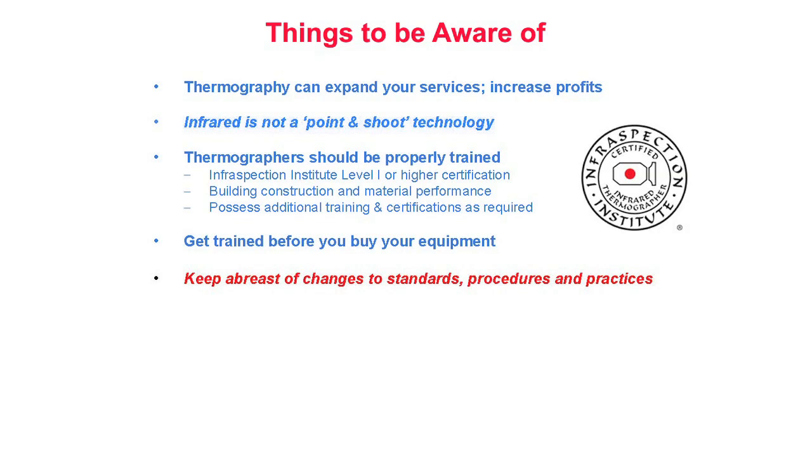Because thermography is a dynamic and evolving technology, it's imperative for thermographers to keep abreast of changes to standards, procedures, and practices.